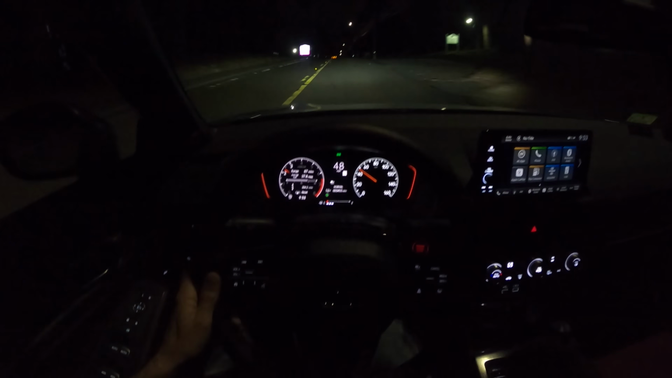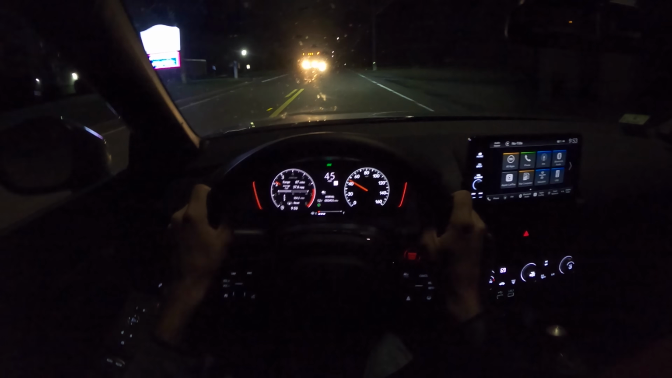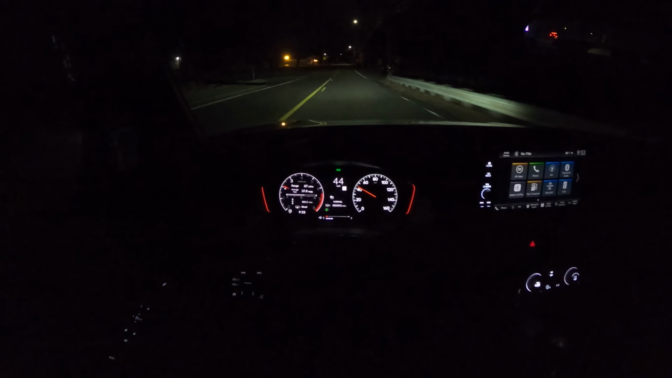So don't force things. I've seen a lot of people in the Civic Si groups asking about that. And that goes for anything, if you're driving a WRX or something too. Just figure out what the car likes.